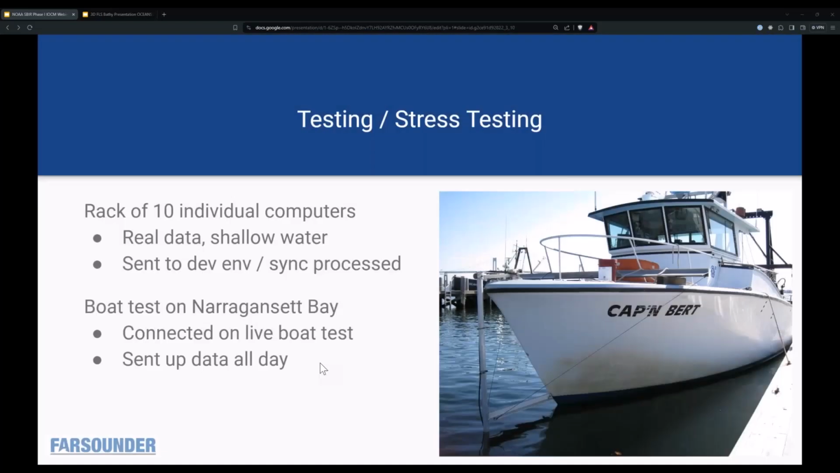But how do we test it? So we have a rack of computers that we use for testing, our test stations in-house. We knew we wanted to deploy it to about 10 customers to start. So we set up those computers to pretend to be basically 10 customers and just run through real data in shallow water constantly. So we set up a mirrored development environment, and we synced the incoming data to the development environment, ran it through all the processing, and had it sync back.